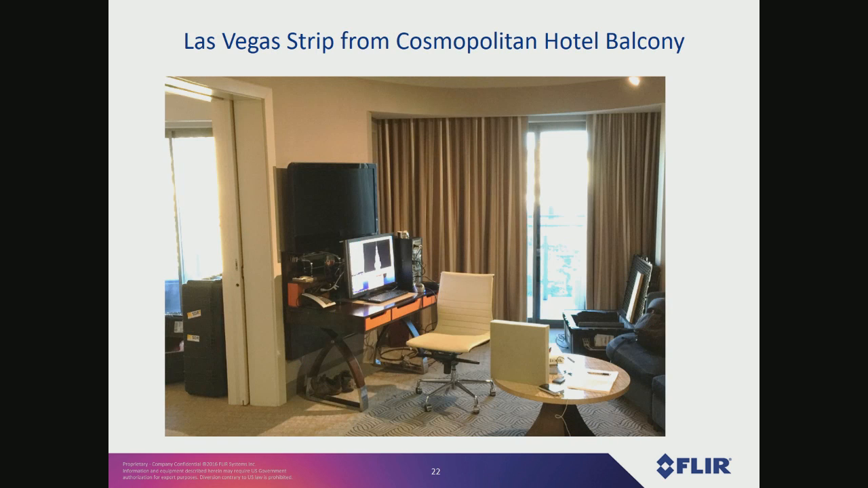So here's what the room looks like. We had the computer set up in there on the table, and we could run the cables out through the door. So this was a really cushy shoot, because most of the time we've been outside and it's cold and windy. This is like the real Hollywood shoot.